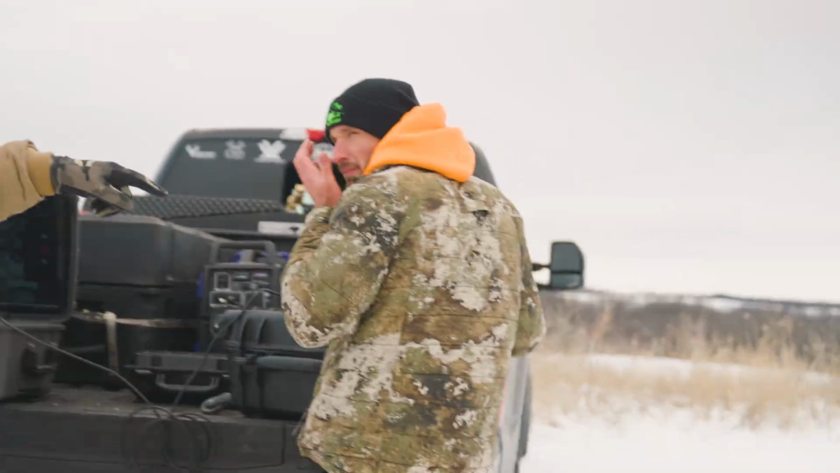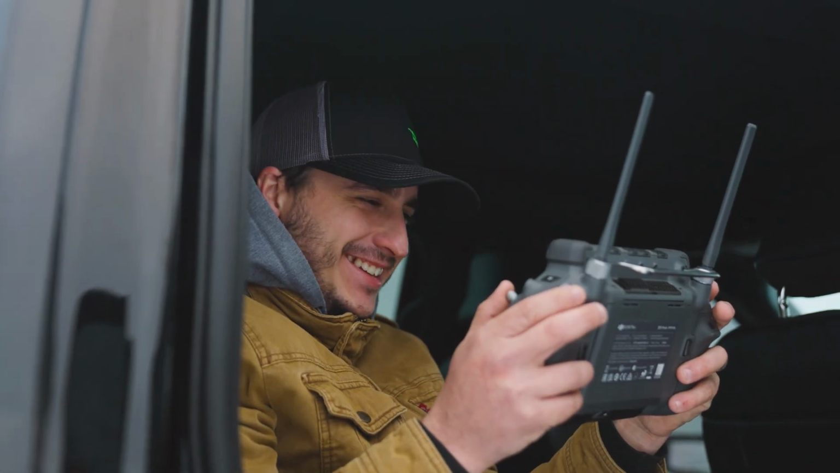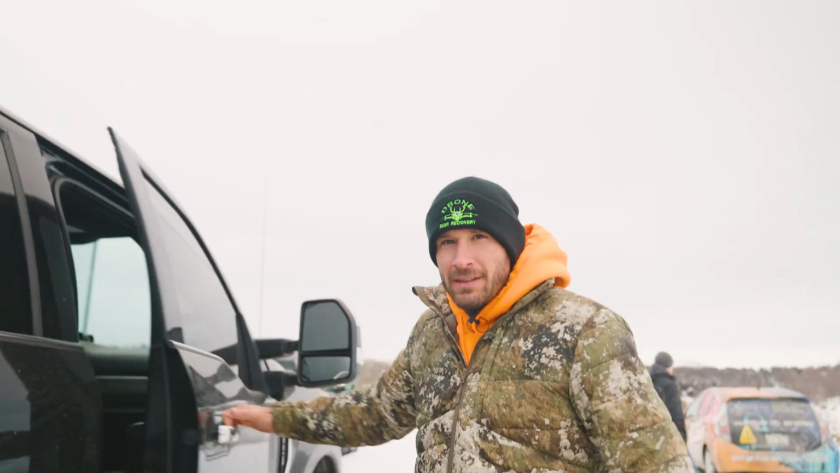Mike is behind the screen over here working. One of the other guys was on the soft side. He wanted to be in the warm truck. Mike, I give credit to, he hasn't even put on a pair of gloves yet.